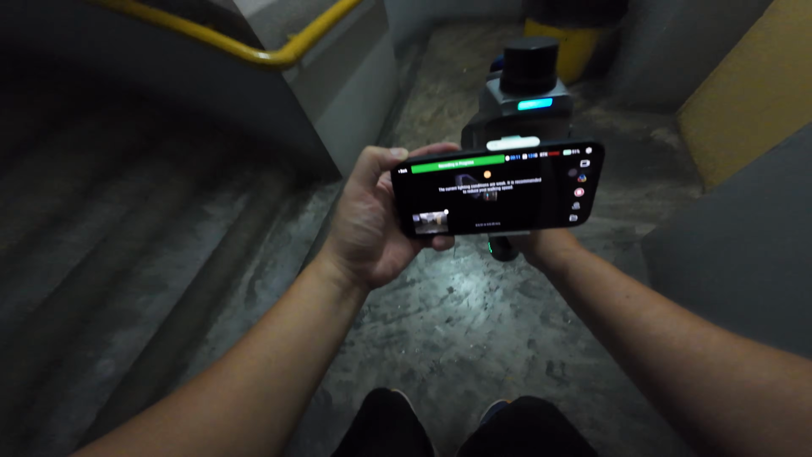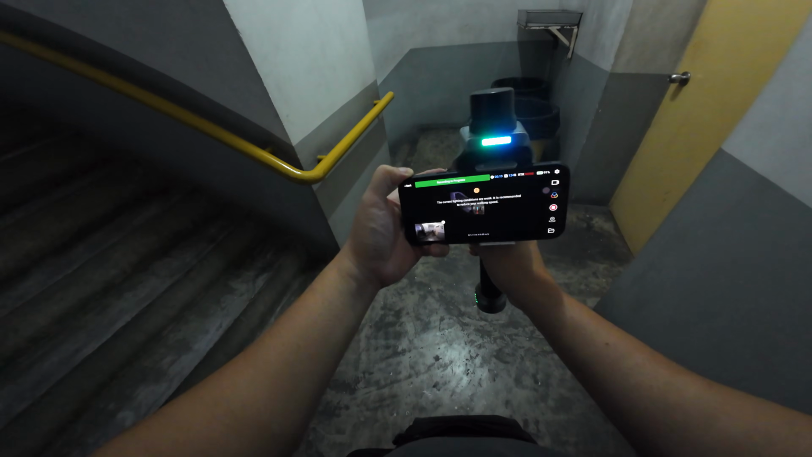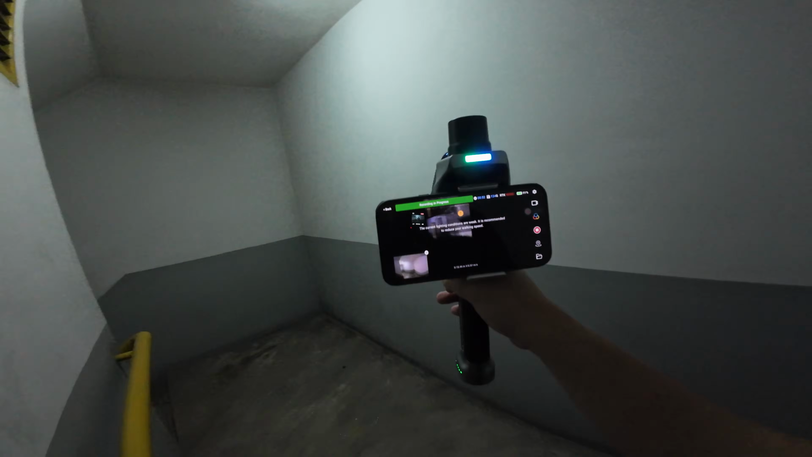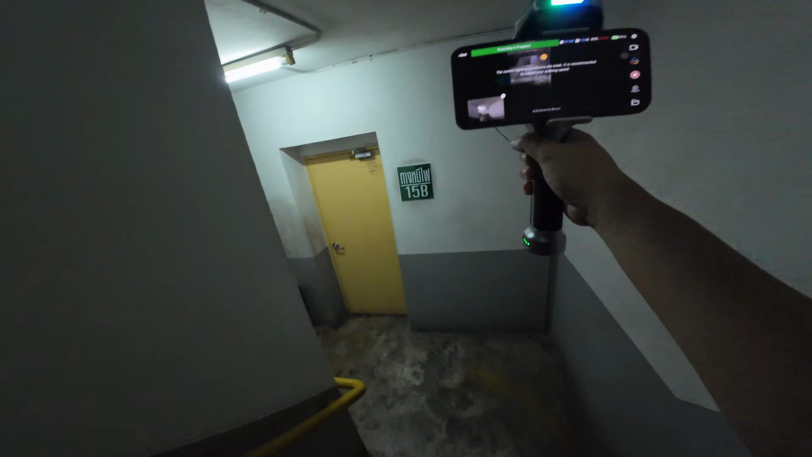For comparisons and to burn a few extra calories, I also scan the same spot with the SHARE S20 so we can line up the results.